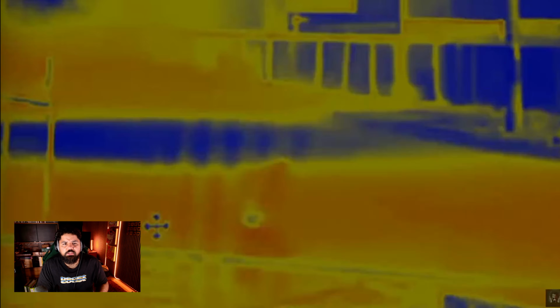People online are convinced this is real footage of a shapeshifter, but what do you think? Could this really just be a camera glitch, or is it all too real? Let me know in the comments below.